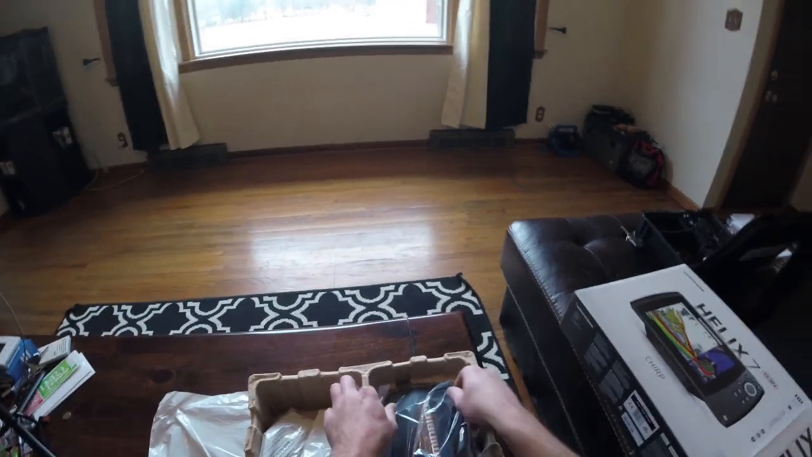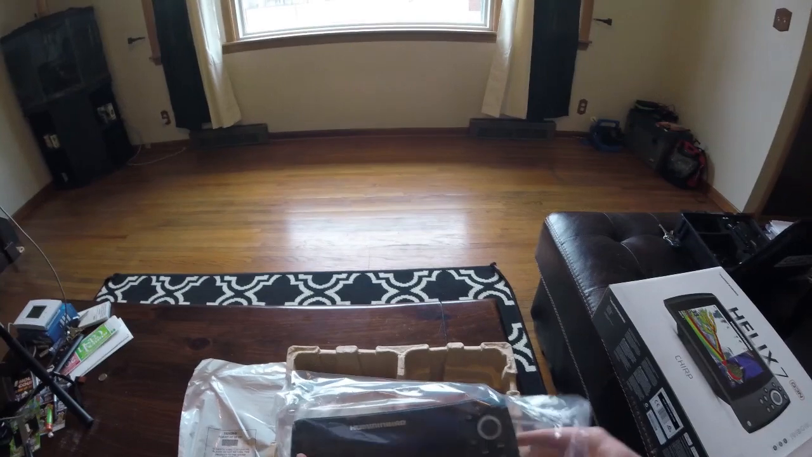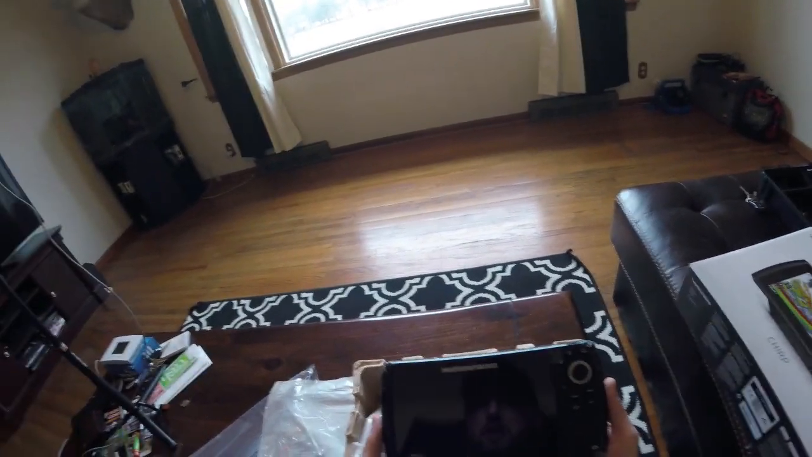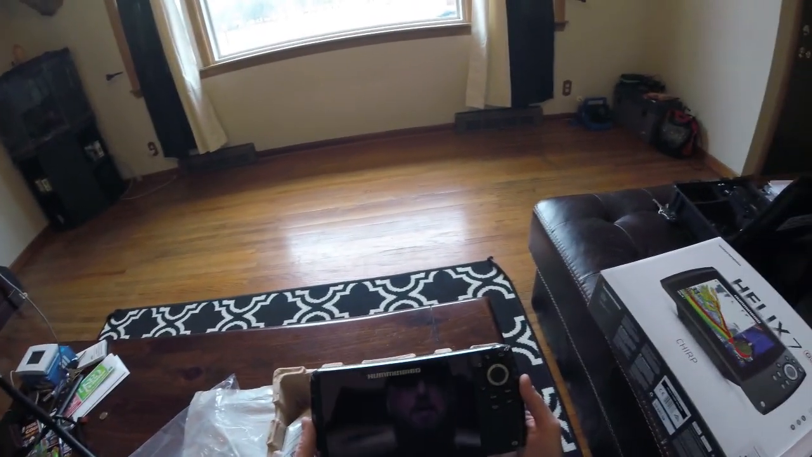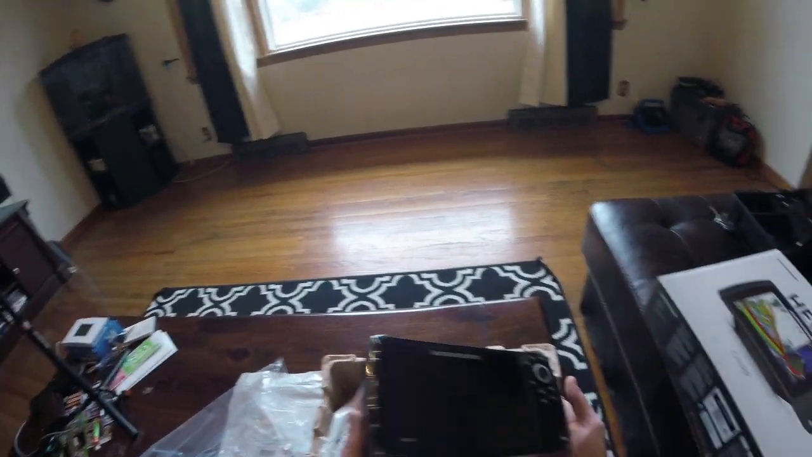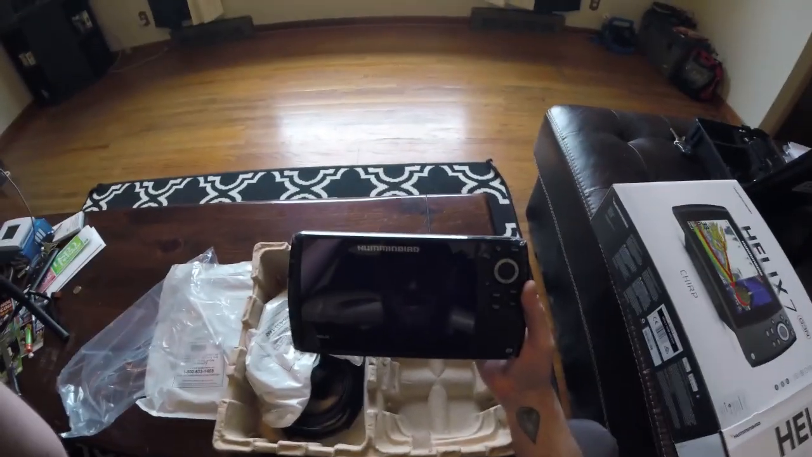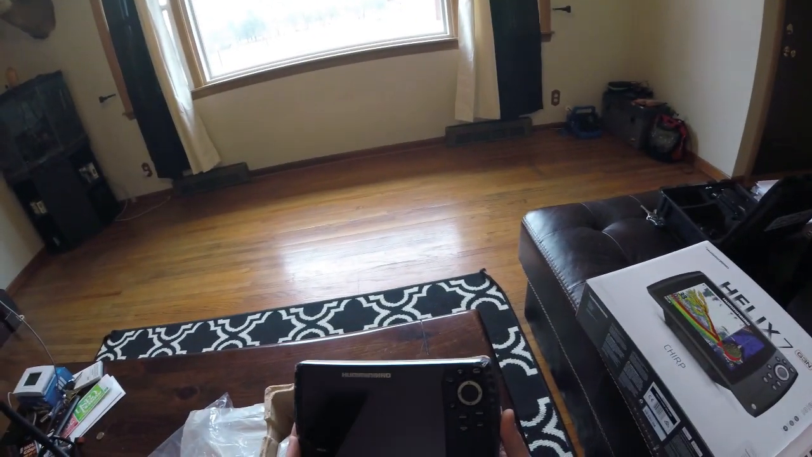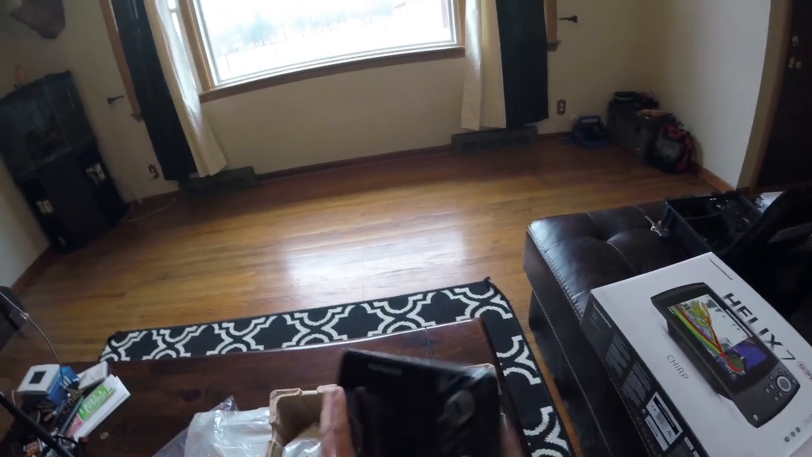The unit, let's pull this unit out. Unit is looking very nice. It is a little bit smaller than I would have thought, just because the Helix 9 units like I had before is actually in a 10-inch body. So this is a little bit smaller, and it does not come with a plastic cover like the 9, 10, and 12s do. I think you probably can buy these separate, the unit covers, just to protect the screen, but it's a good looking unit.